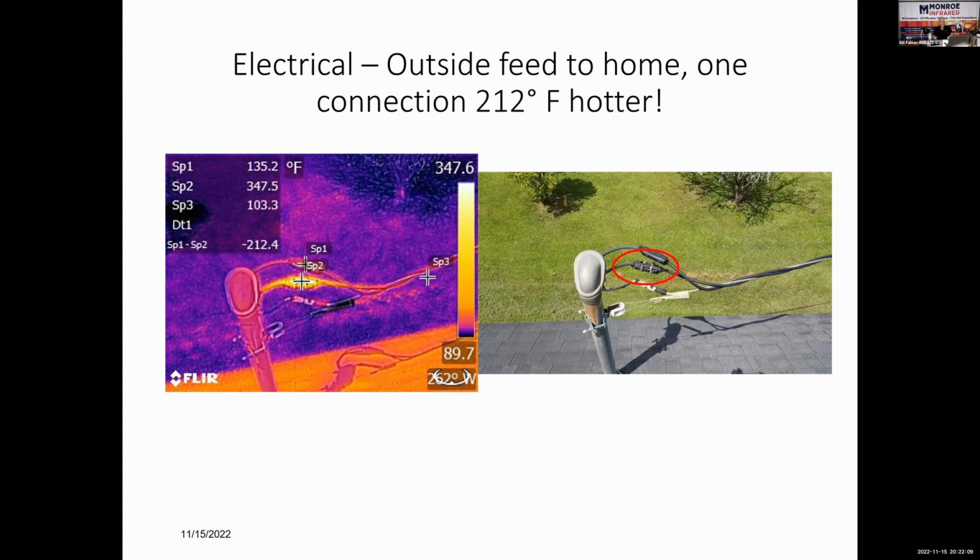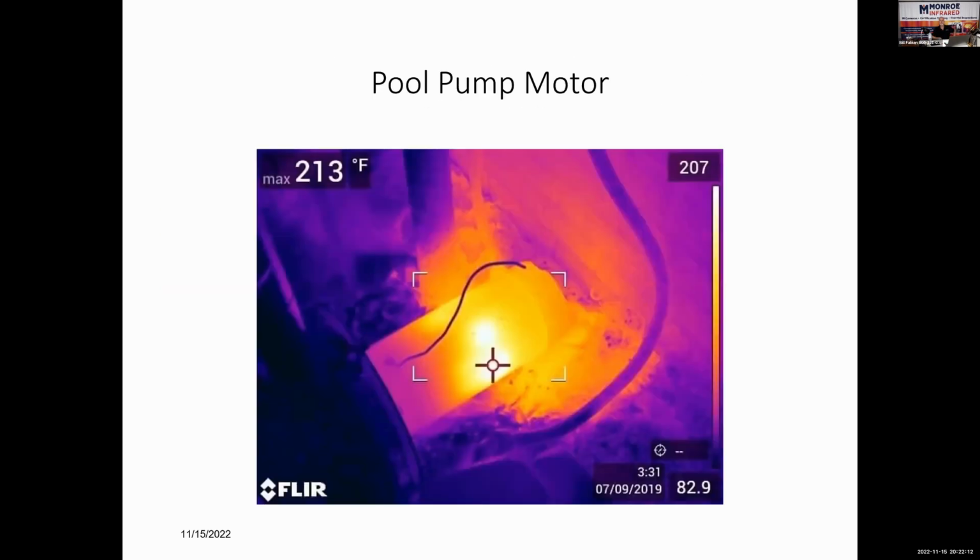So anyway, you can see I'm pretty passionate about infrared. I love this stuff. I'm an infrared geek. I take an infrared camera on vacation with me. I take it hunting. I've always got one with me. Here's a hot pool pump motor.